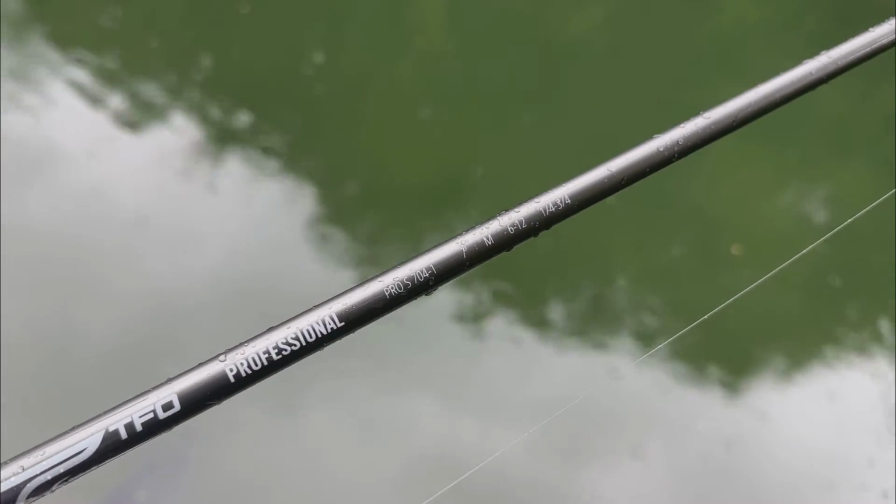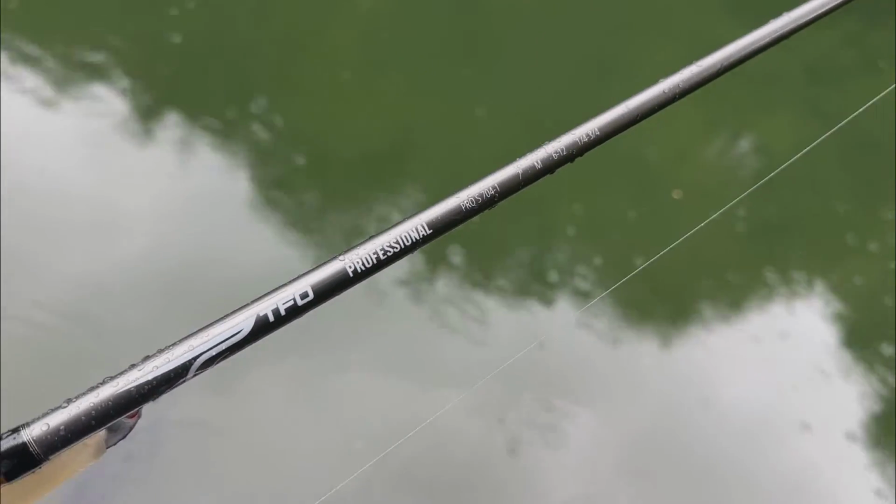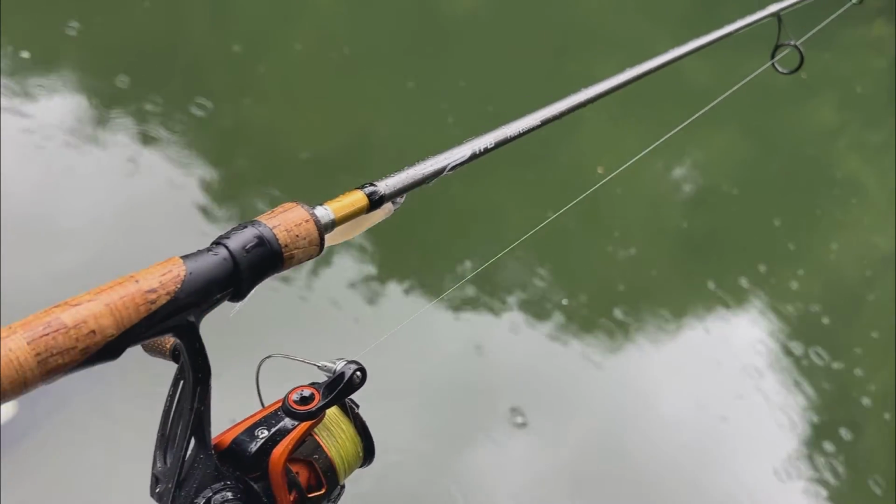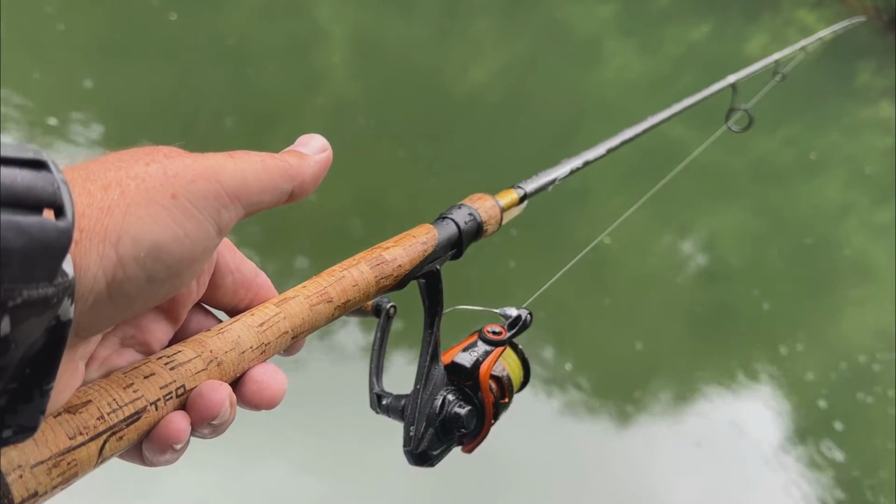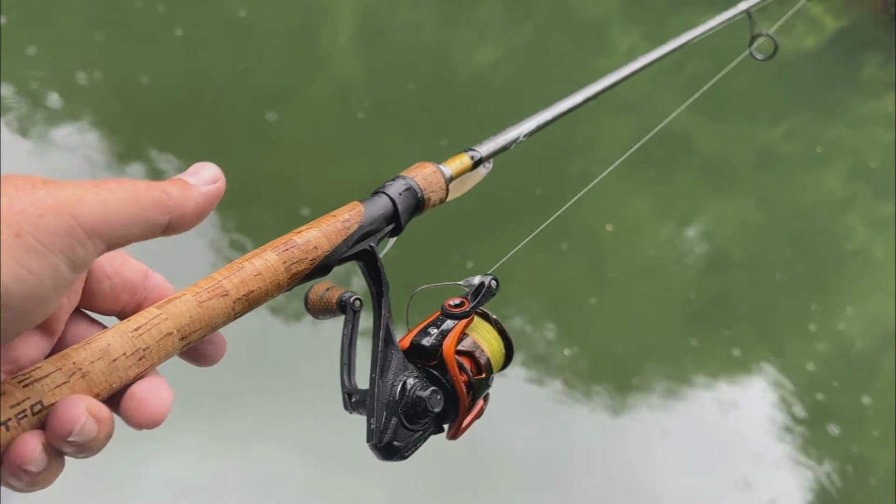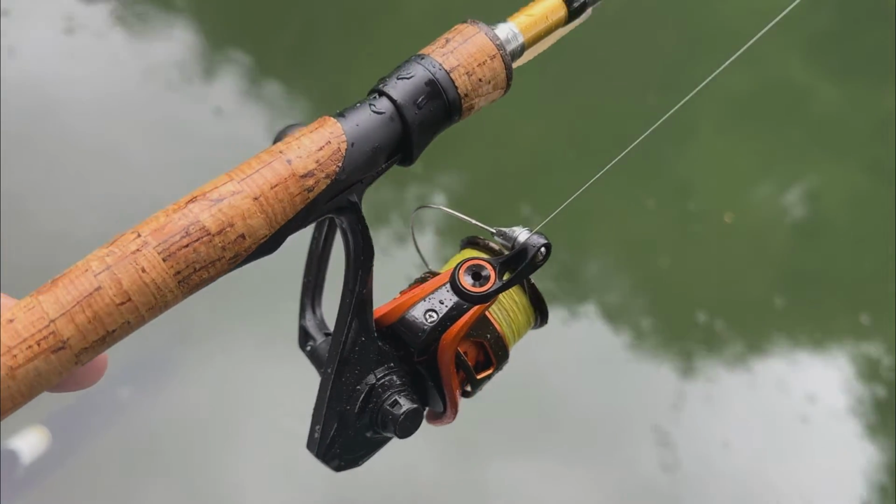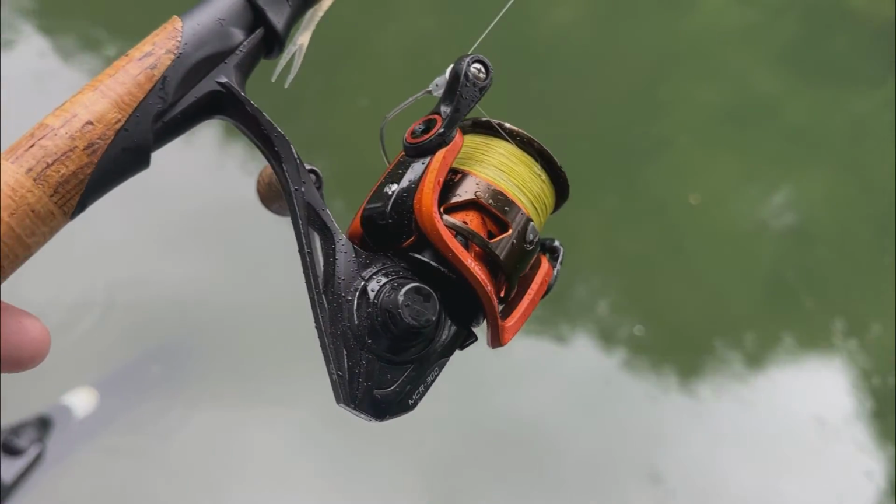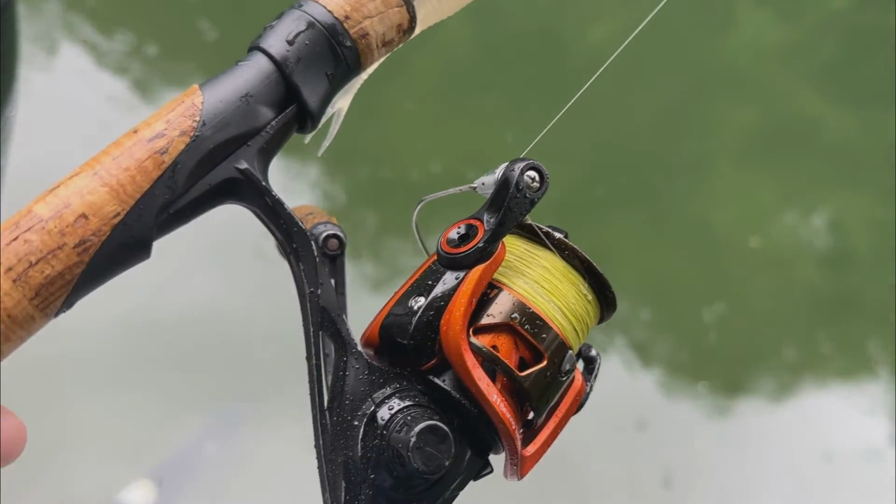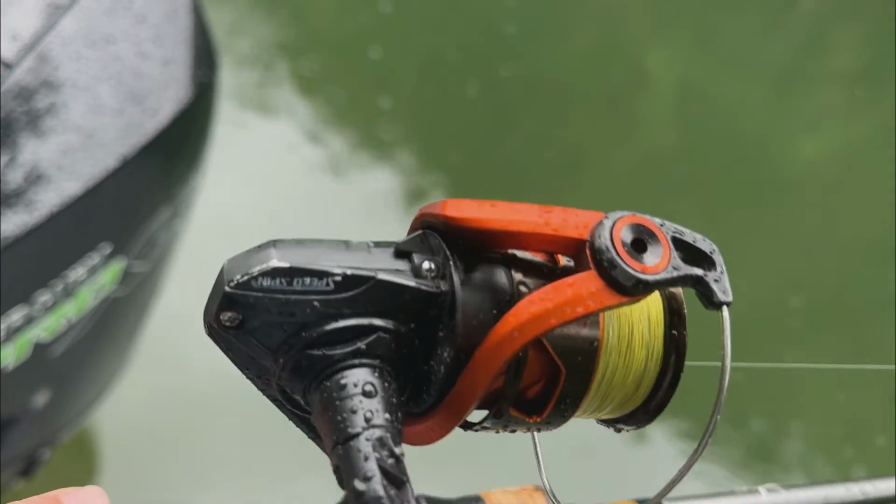And I throw a 7-foot medium fast action. I think this is a ModFst, but it's more fast than mod in my opinion, and that's what I like. I do like a little faster reel. This is a Lew's. It's in the 6s, so make sure you've at least got a 6. Check your reel speed on this. A 6 is the way to go. This is a Mock Crush.